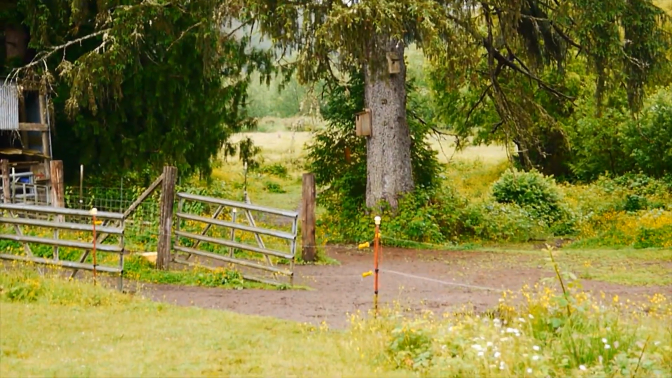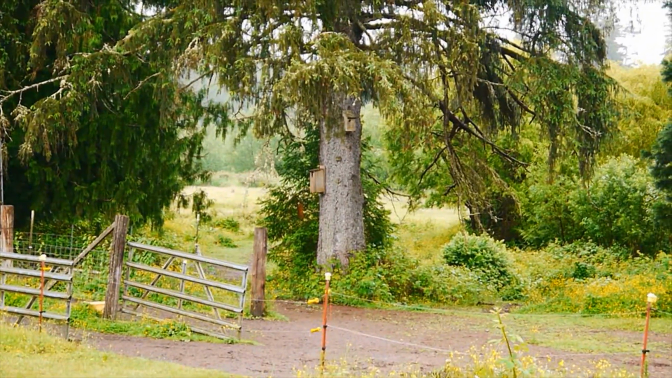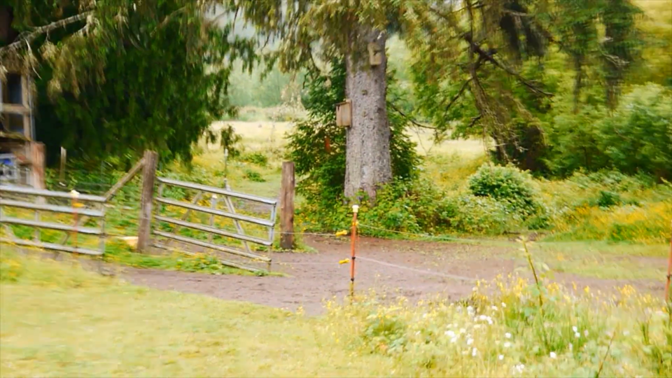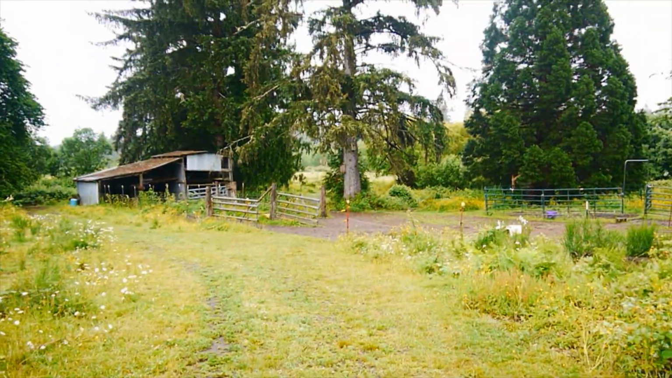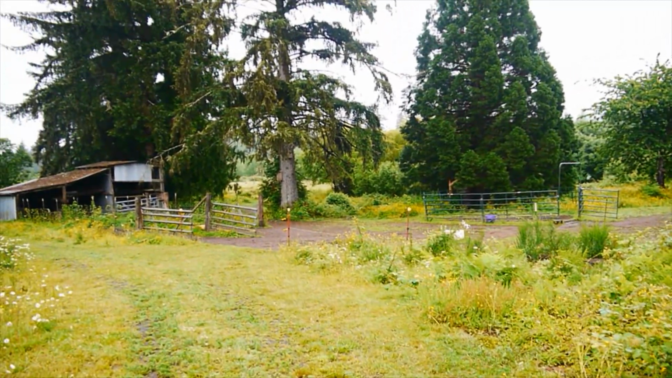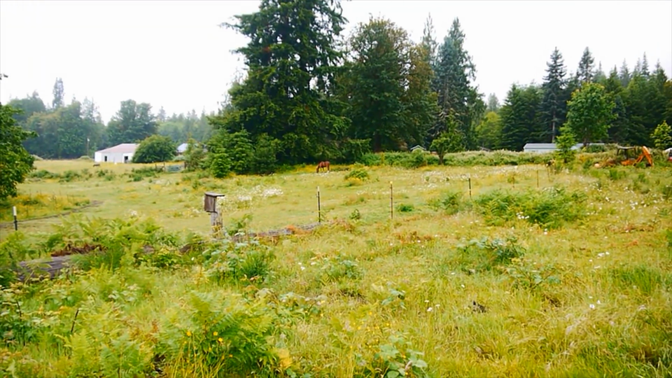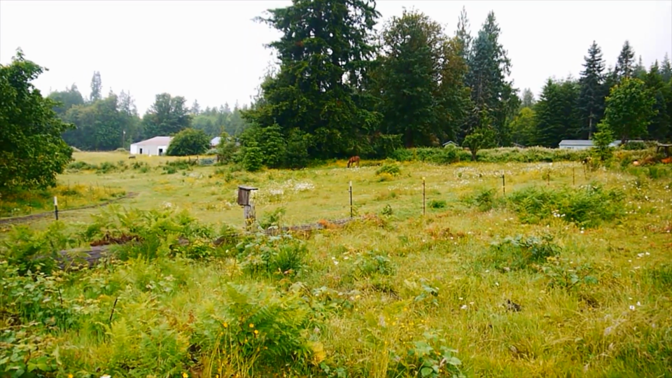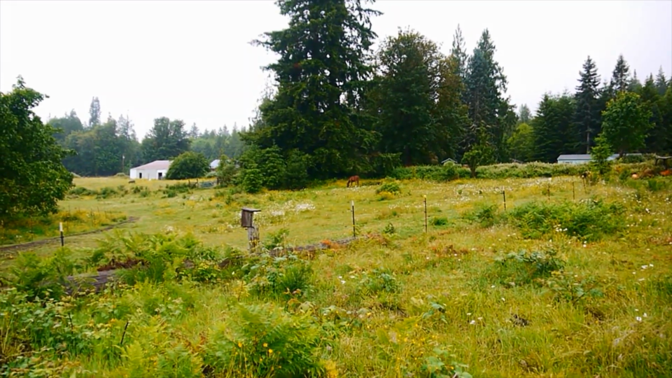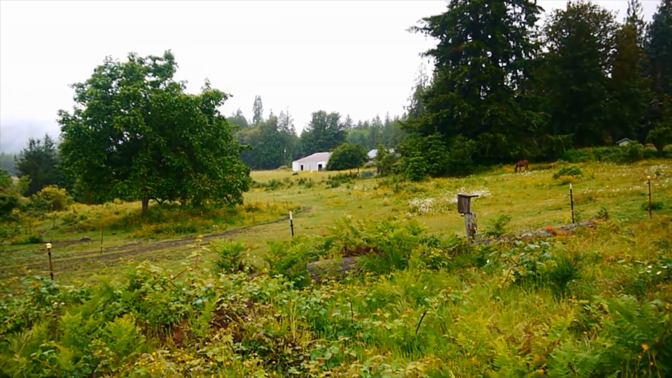This camera here I have never used for doing videos, but I'm going to try it out because my other camera messed up, so bear with me on this. But yeah, here's one horse. That's King. He's an older horse, 25 plus. Neighbors, they got a couple donkeys over there.